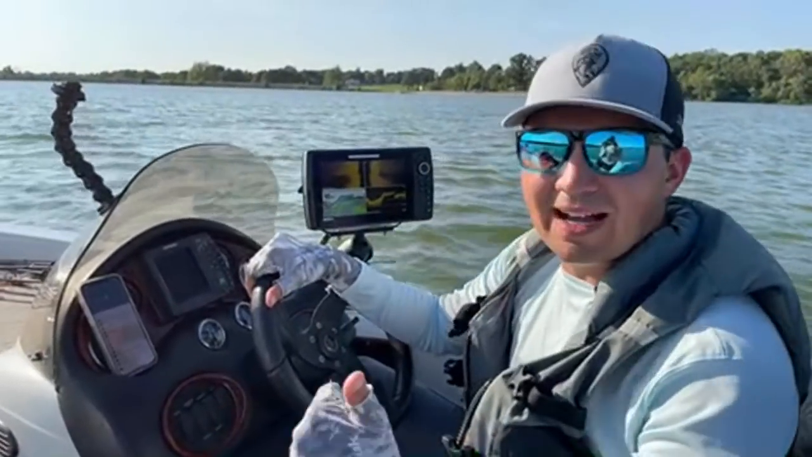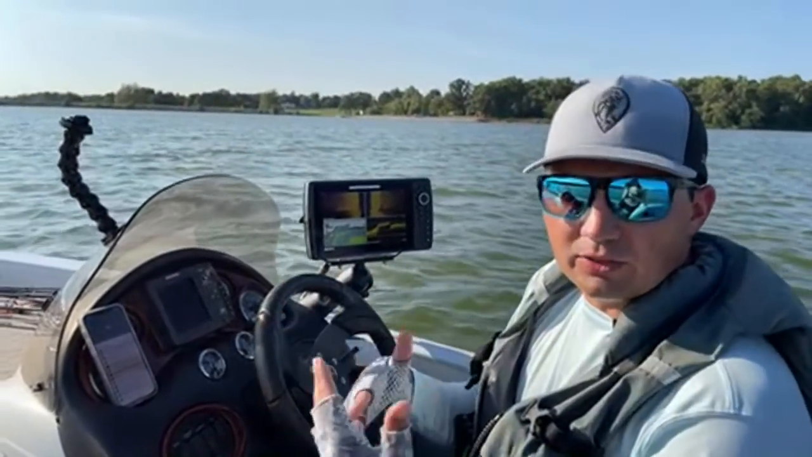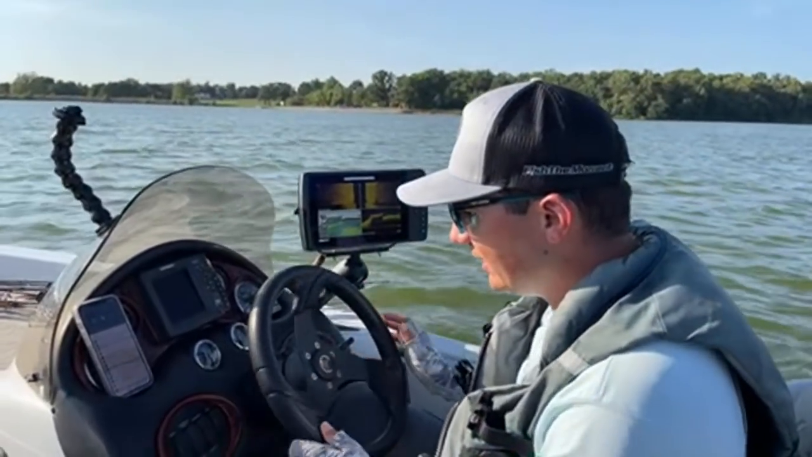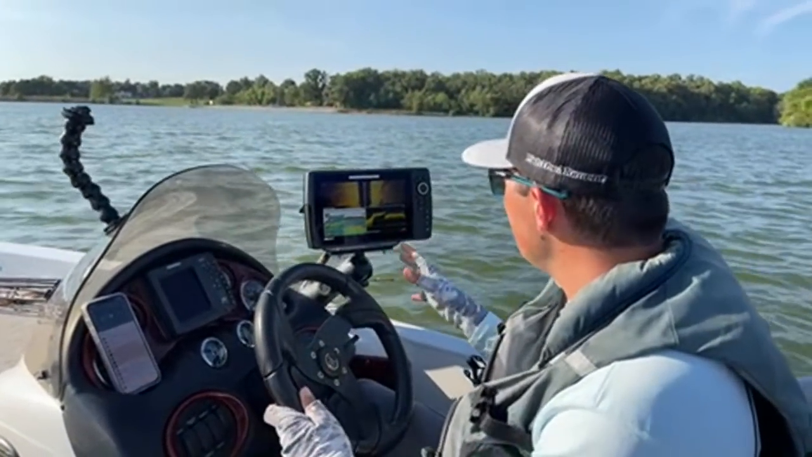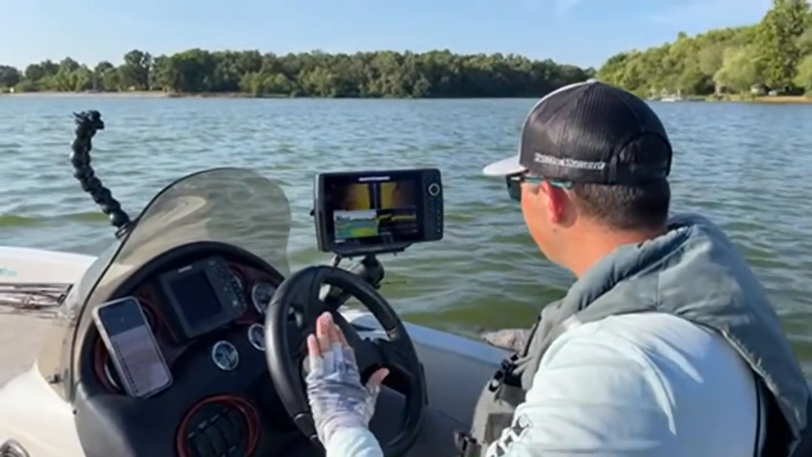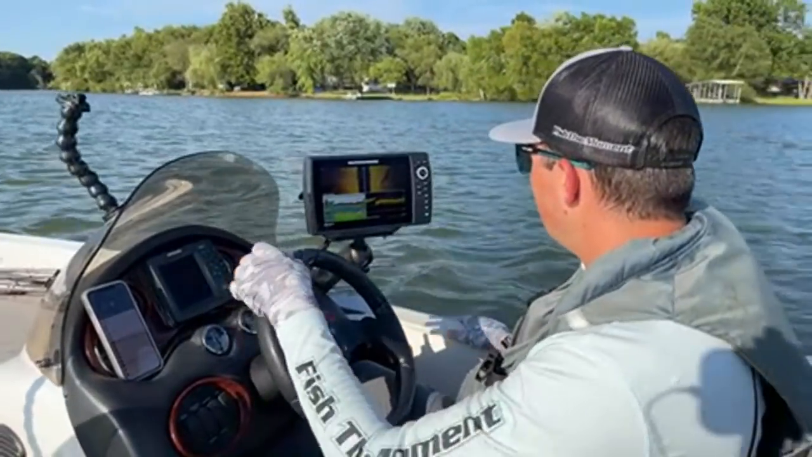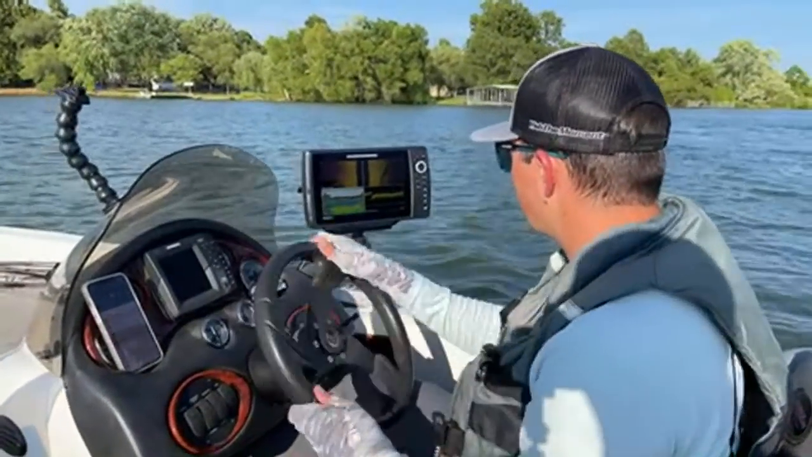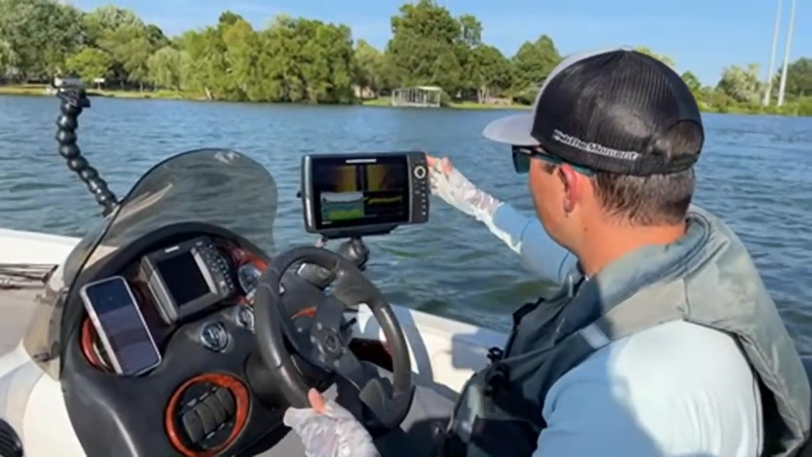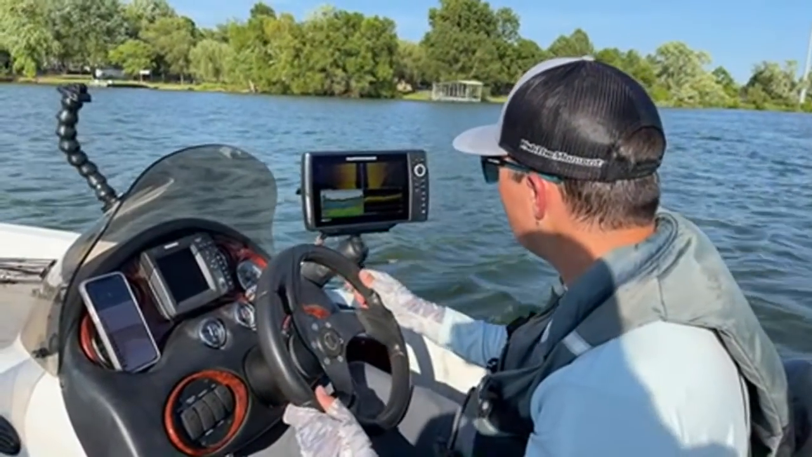Even if there's a rock pile or a brush pile or something down there, you need to have presence of life, bait fish, fish, something like that to get these fish to actually eat and feed. So we're just gonna keep circling this area for just a few more minutes, kind of see if we can find anything interesting. Side imaging right now is helping me out quite a bit because I can kind of scan right and left of the boat, really see what's going on.